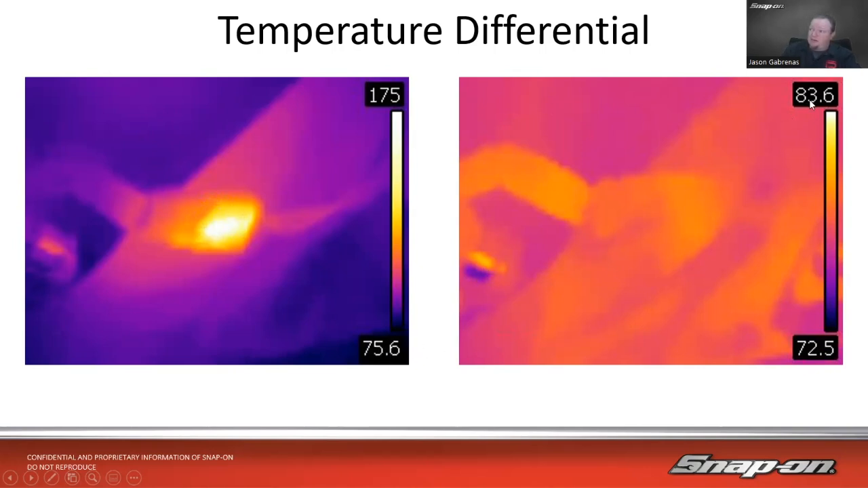But we see the top of the screen, 83.6 here, which is going to be pretty much right next to that, and 175 degrees here, which is going to be in the center. So there's a big difference from here to here. So it's not necessarily hot versus cold. It's what is the difference in temperature between the least amount of temperature on the screen versus the most amount of temperature on the screen.